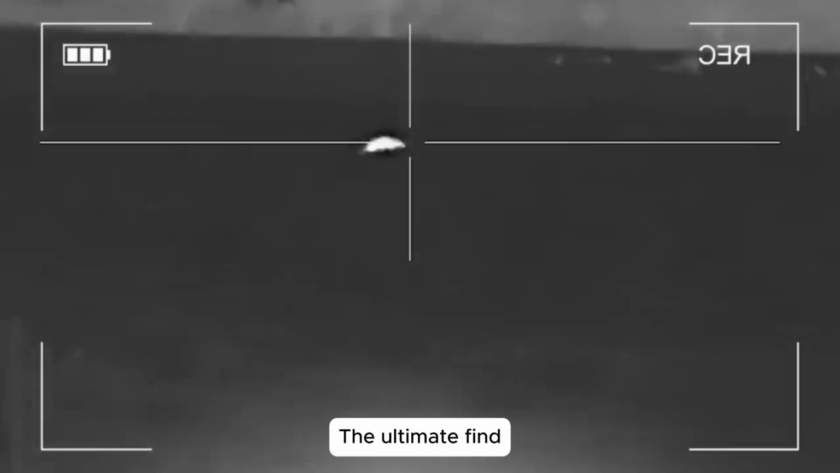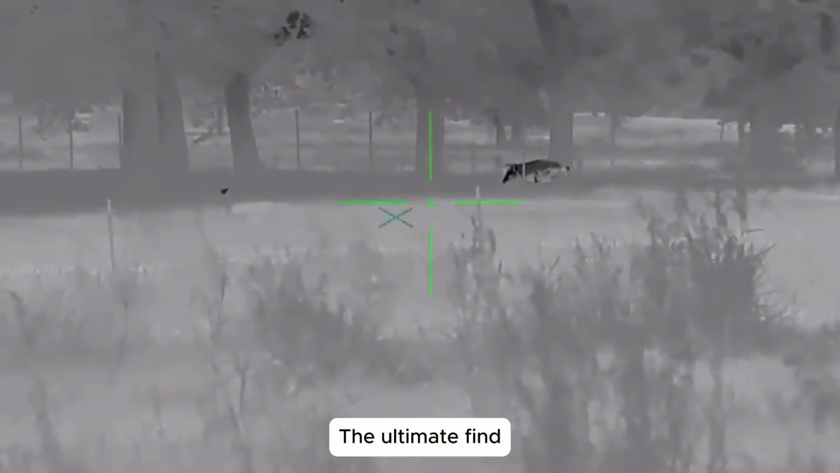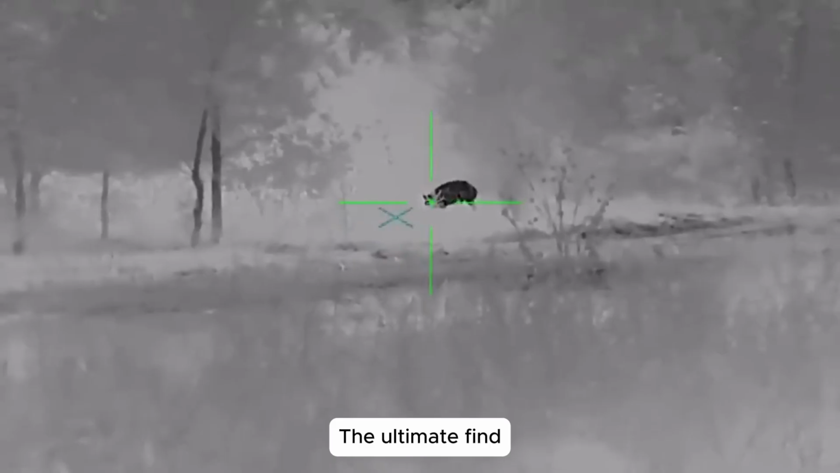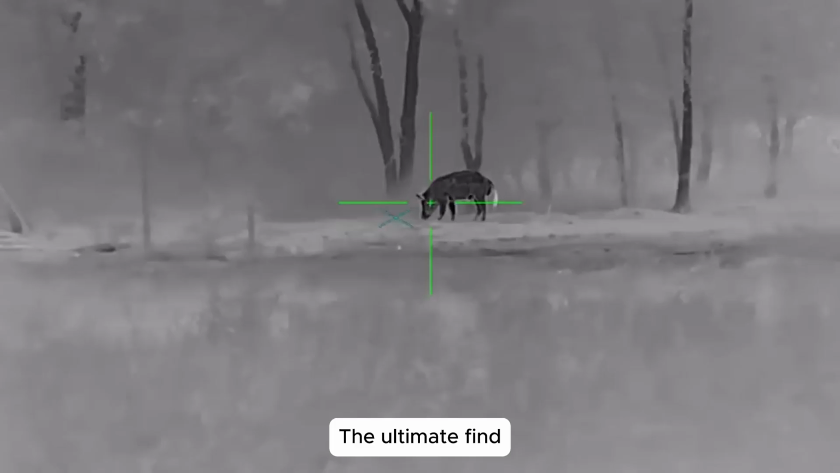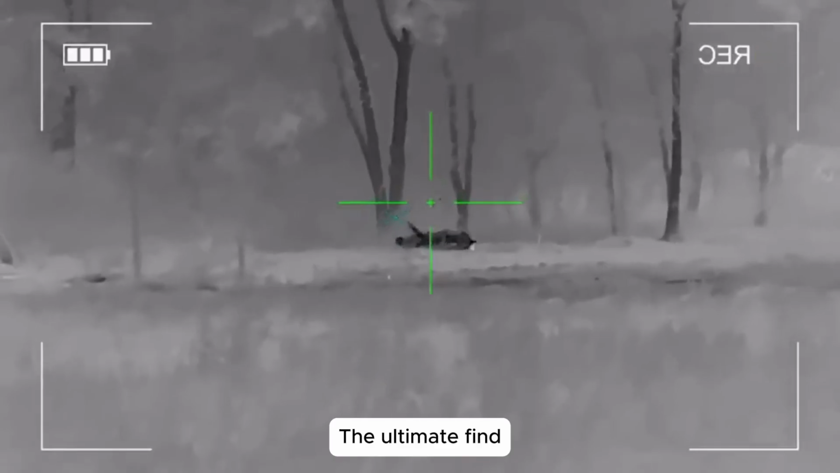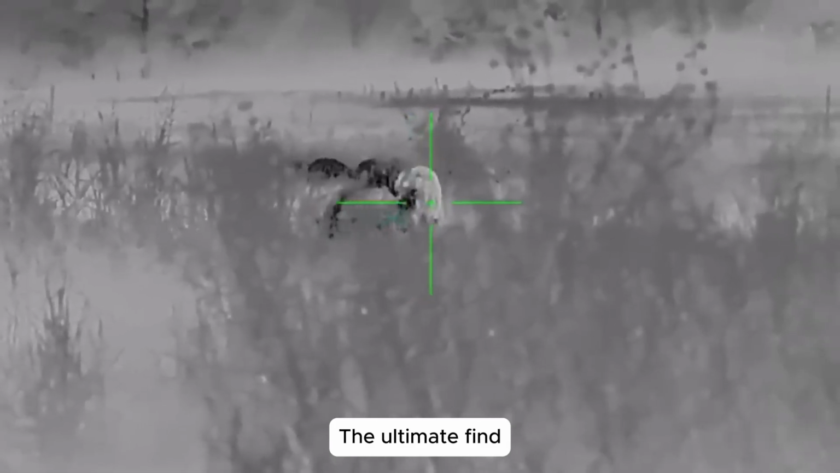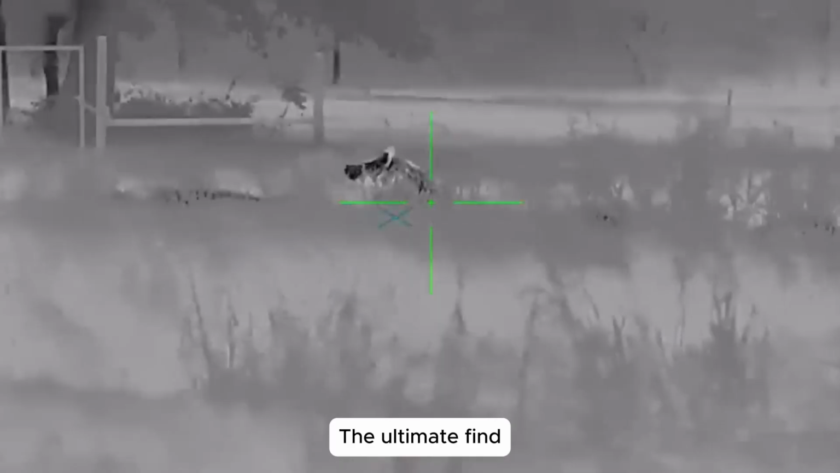Nighttime challenges. The night grew darker and colder, but our focus never wavered. Peering through the thermal scope, I spotted more moving figures creeping along the field. I took careful aim, calculated the distance, and fired. The boar collapsed where it stood. The others tried to flee, but they didn't make it far. My teammates' gunfire ensured they, too, were stopped in their tracks.